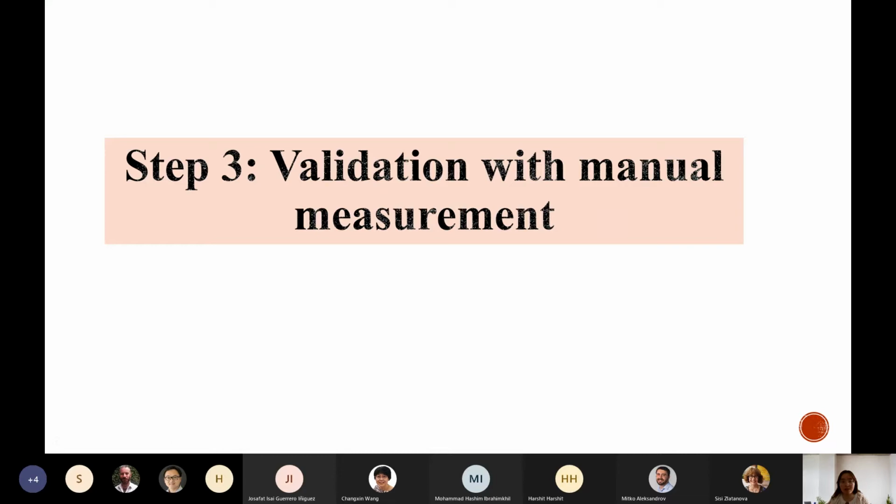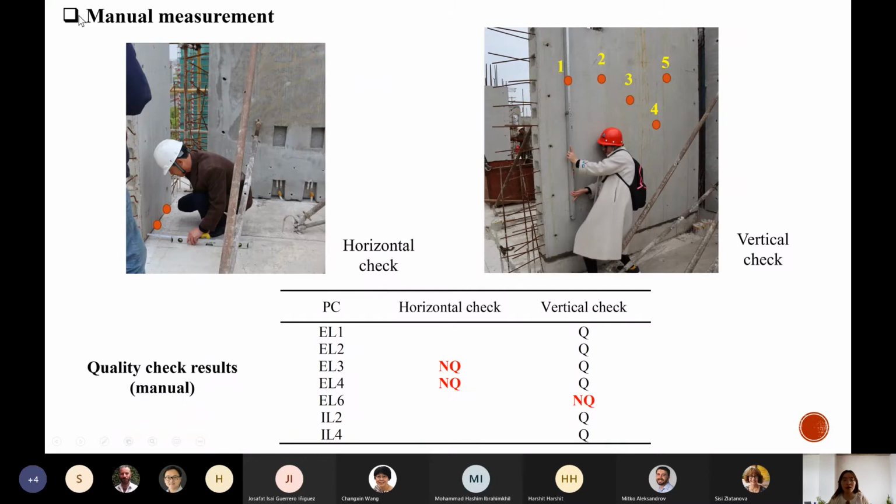So after data collection using the laser scanner, I also made a manual measurement of all the scanned panels, for the horizontal check and the vertical check. For each panel, I select 5-point positions to measure the vertical deviations and also the horizontal deviations.